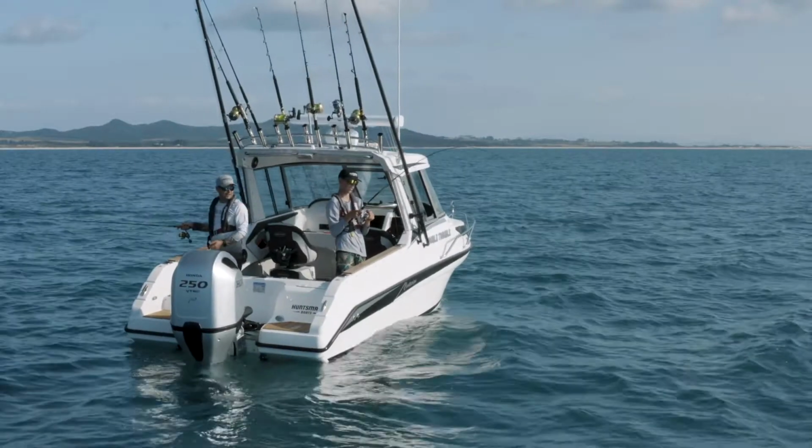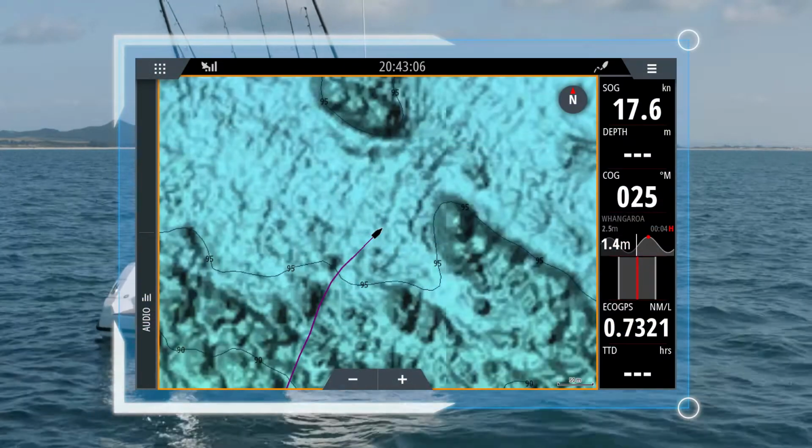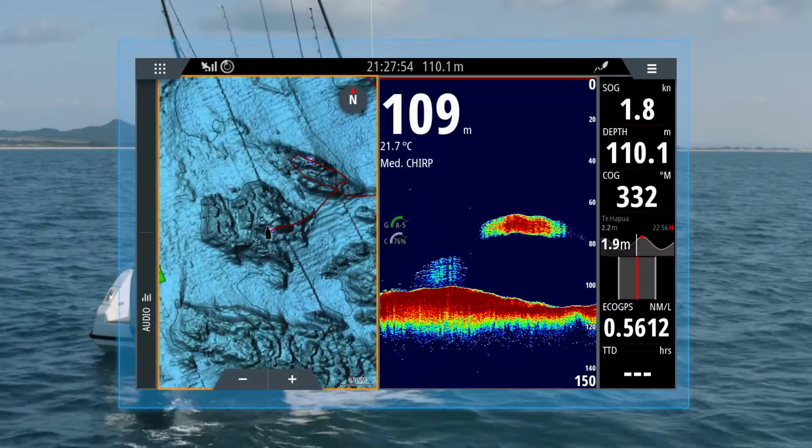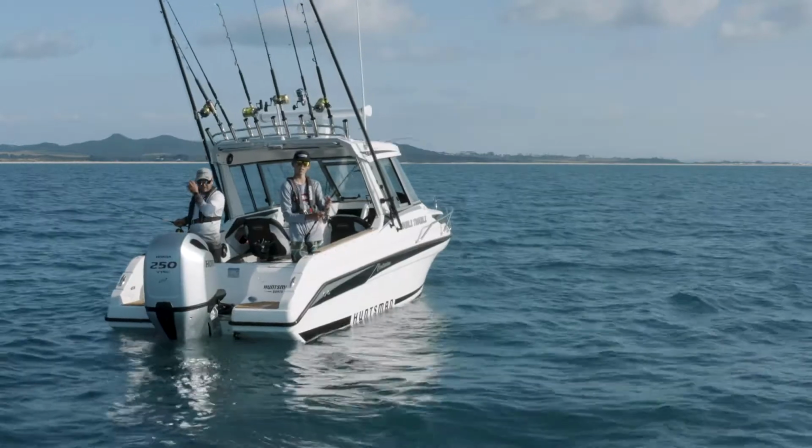Using the C-Map Reveal, it just shows that perfect image of the seafloor, and it shows all the little nooks and crannies, all the bommies, all the reefs and ledges, and it's super useful for finding these new areas.